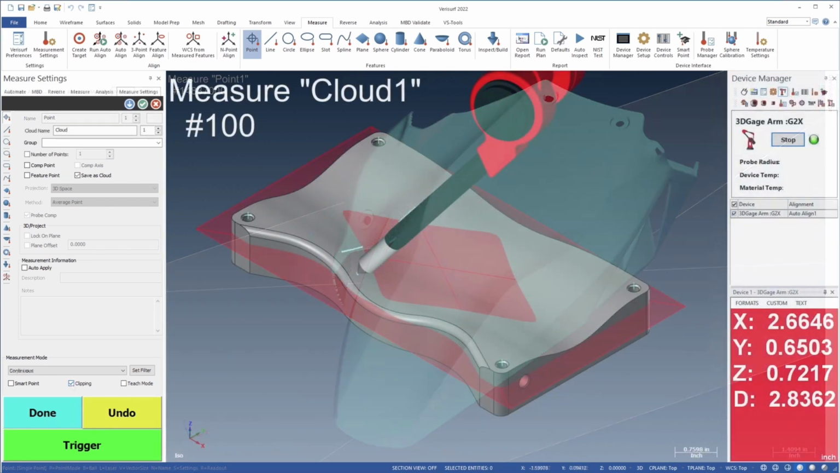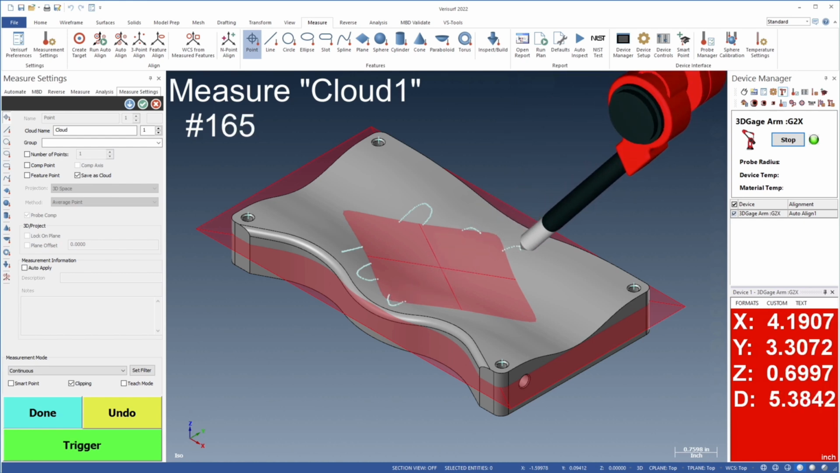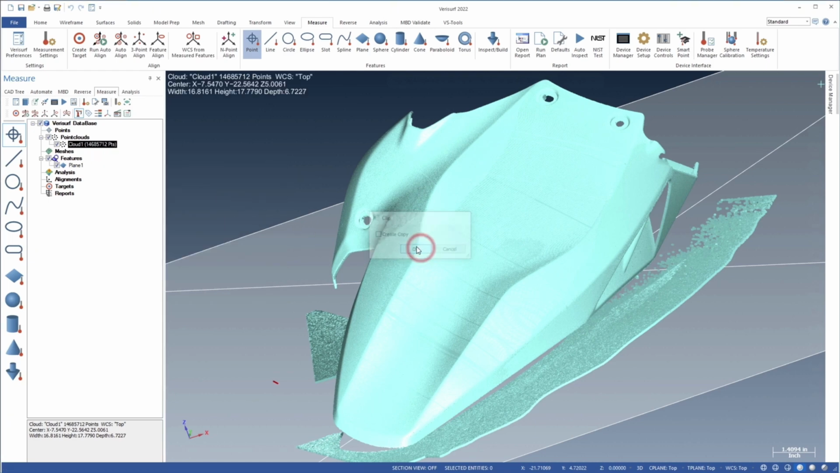The clipping plane is intended for scanning applications, but works equally well with probing devices. It can also be used as a post-measurement filter during point cloud editing. It's a simple, fast way to obtain clean data.